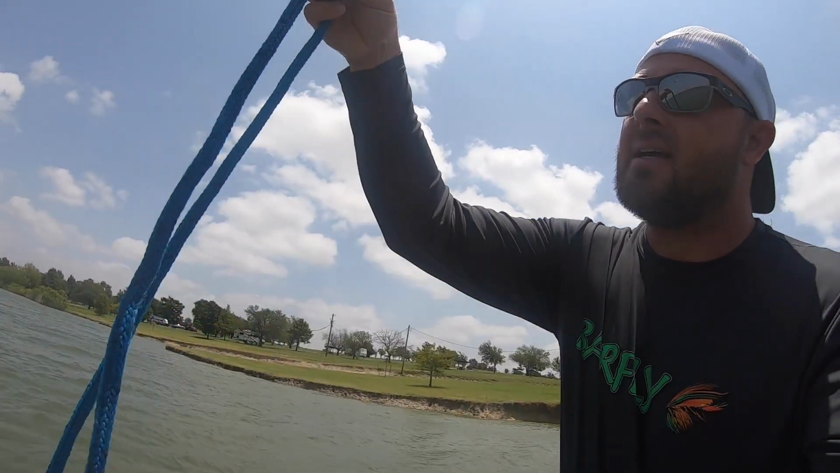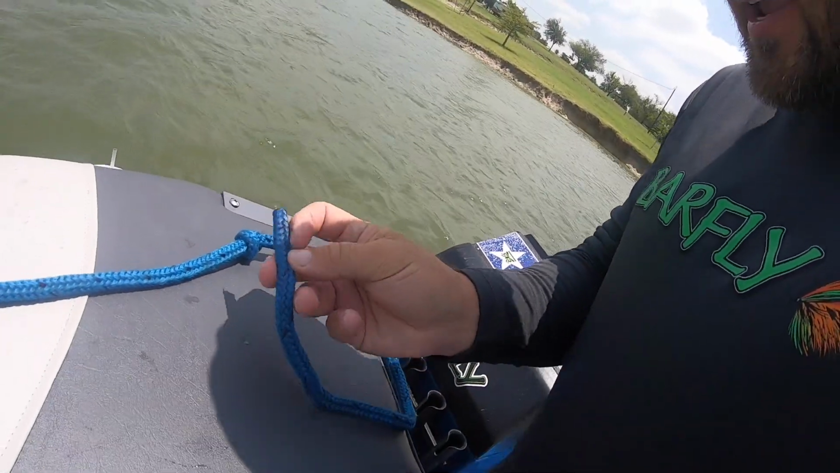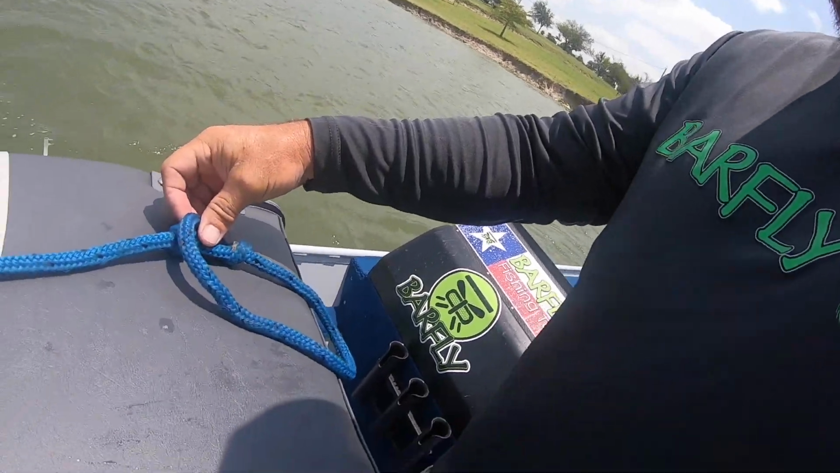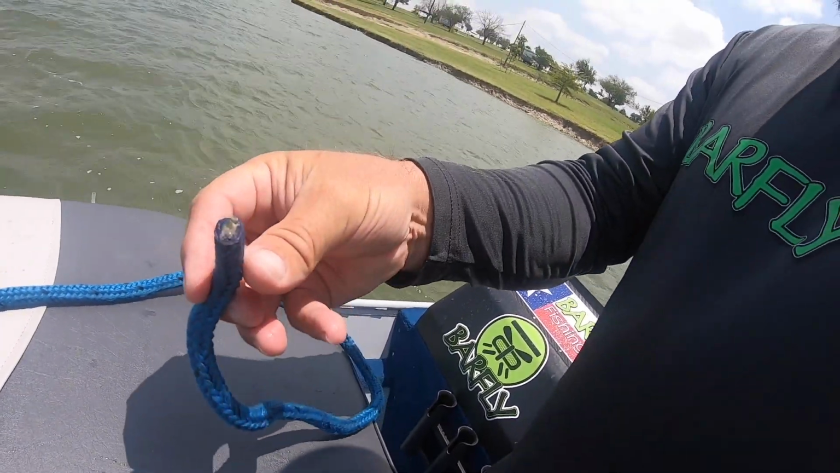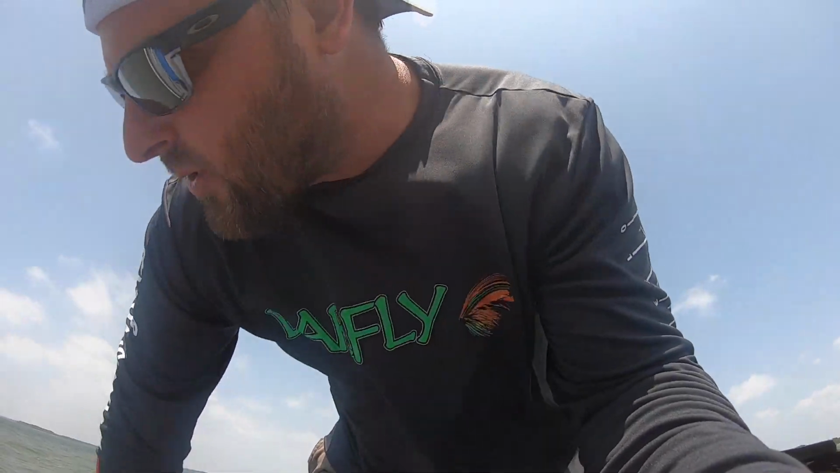The rope, let me show you. The rope that I used to tie it off has a factory loop made into the rope. It broke. So I was lassoed off, and the constant pounding of these 20 to 30 mile an hour winds, whatever it is, pounding on the boat, broke the dadgum rope.